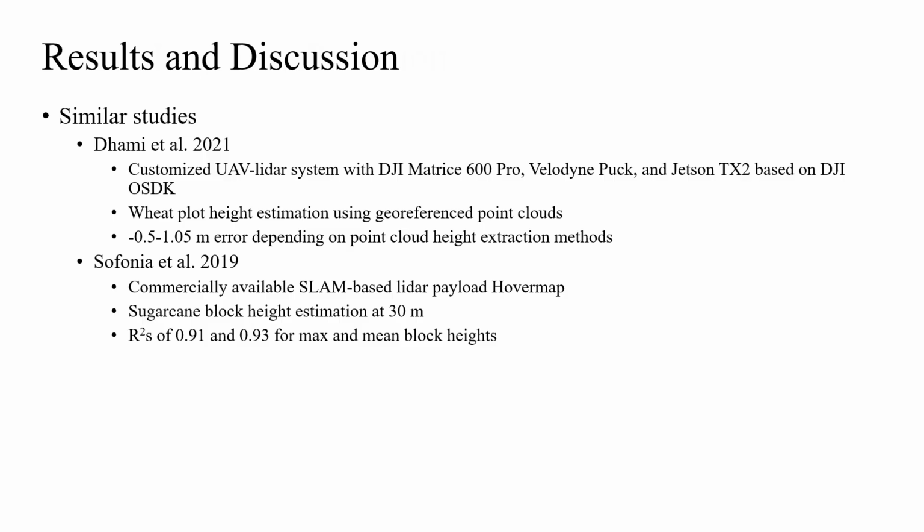In comparison to the results of the two studies, although different crops were involved, our proposed algorithm demonstrated its potential of being an inexpensive alternative to DGNSS for accurate plant structural parameter estimation. For future research, there are several aspects of the proposed algorithm that could be improved upon or built on. First, the current algorithm was limited to single-pass LiDAR data from straight-path flights.